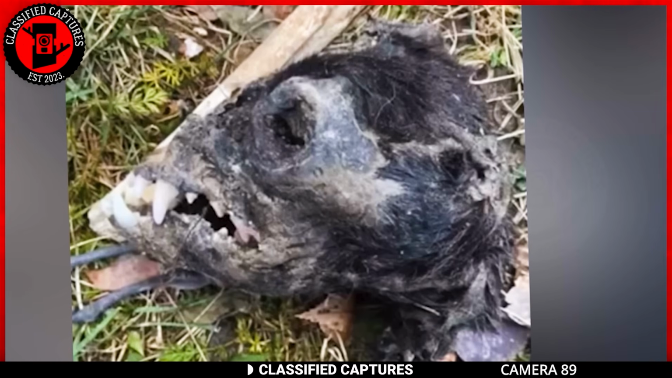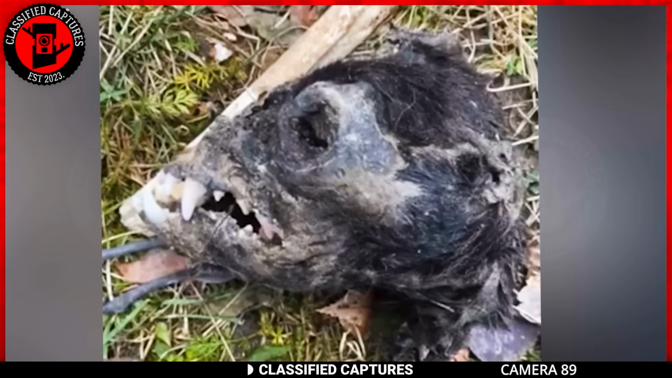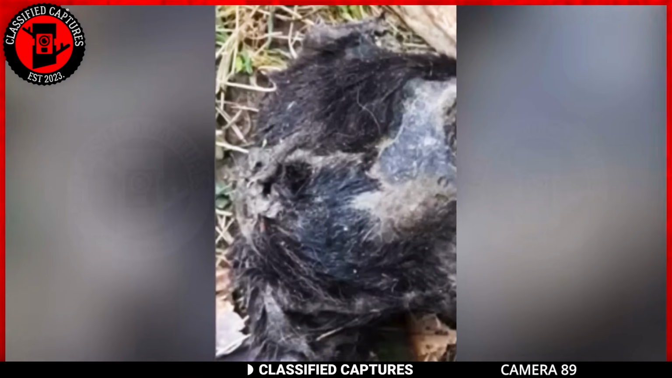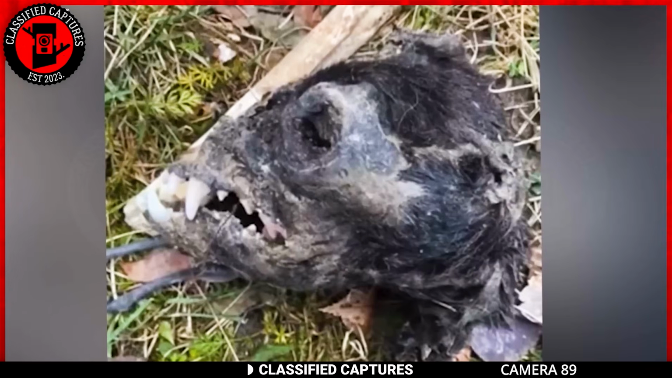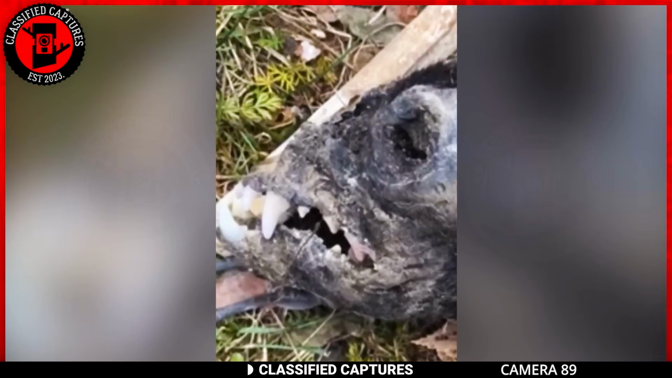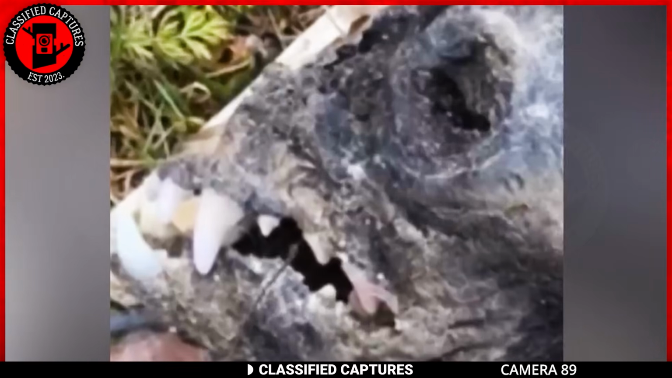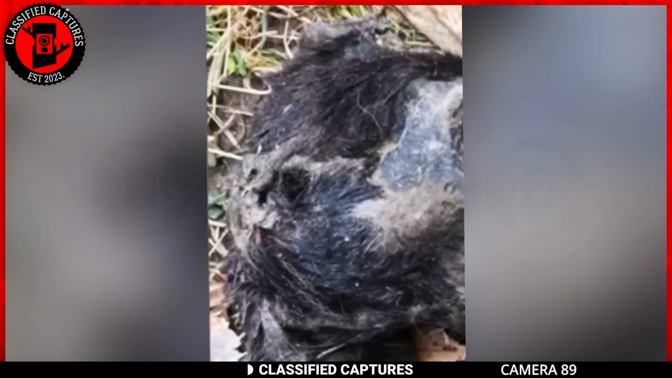The skull's proportions and the presence of elongated fangs add an air of mystery, fueling the notion that it might be a relic from the elusive creature that has long captivated the imaginations of enthusiasts and skeptics alike. The discovery leaves many questioning the boundaries of what we know about the natural world and pondering the existence of cryptids that may elude scientific classification.